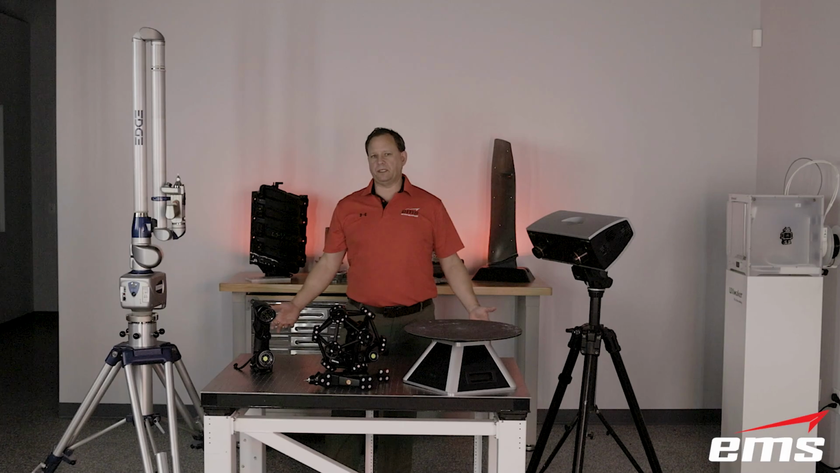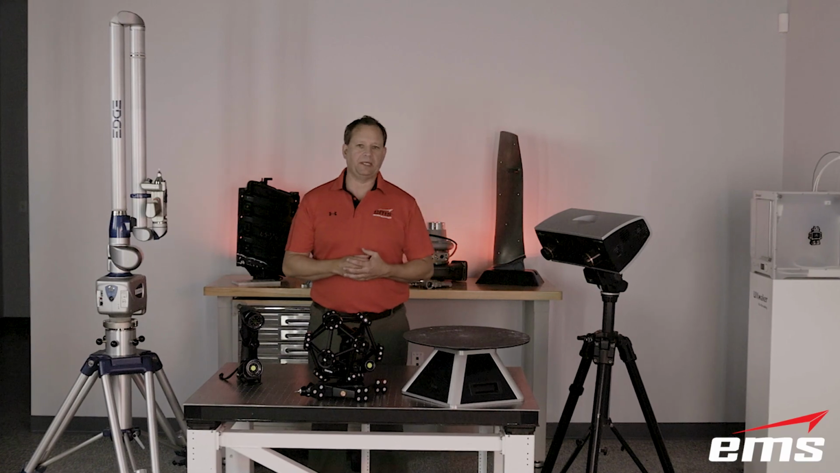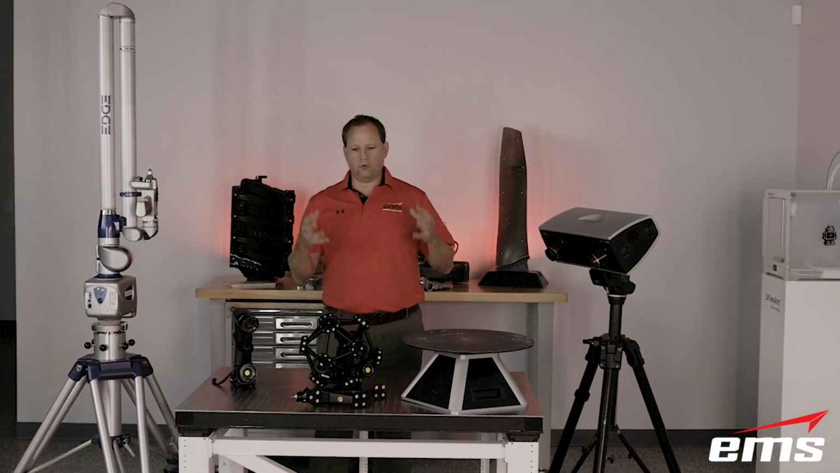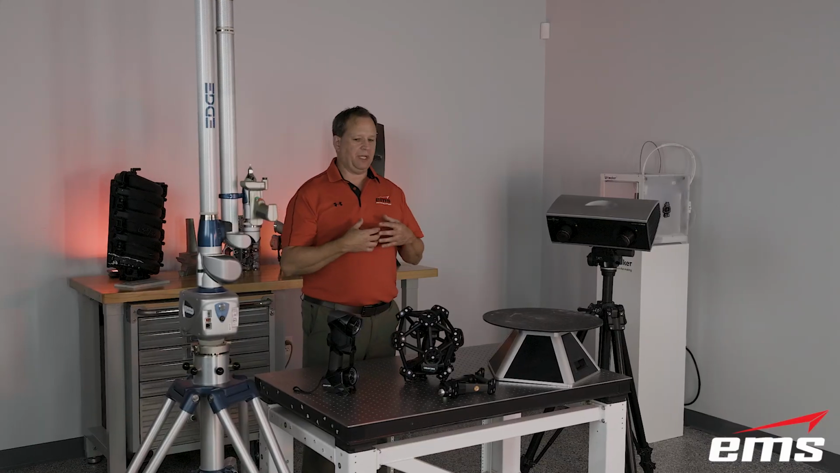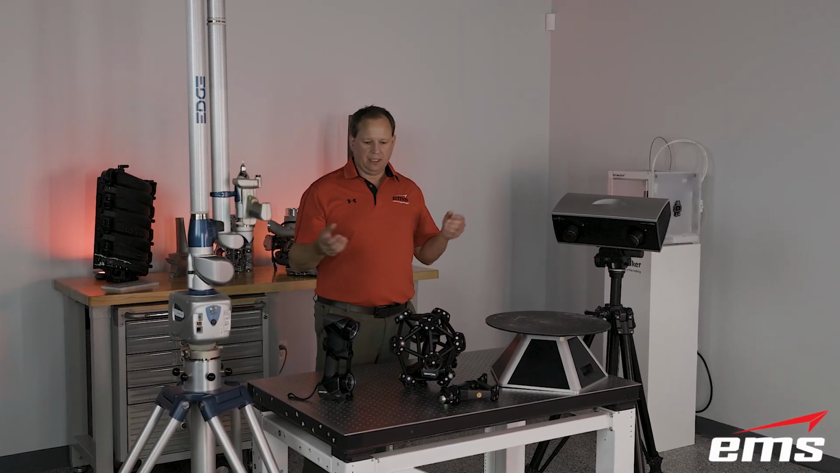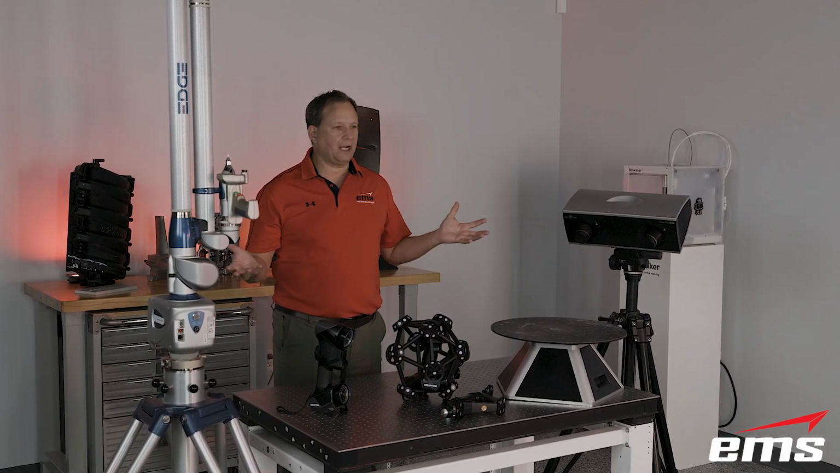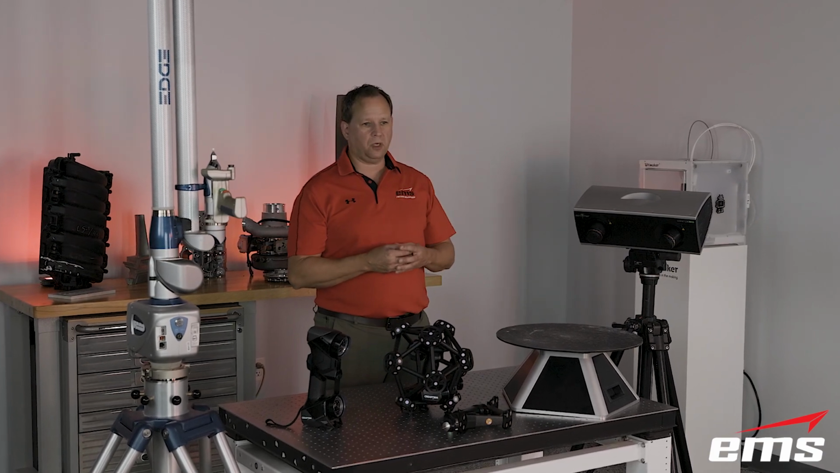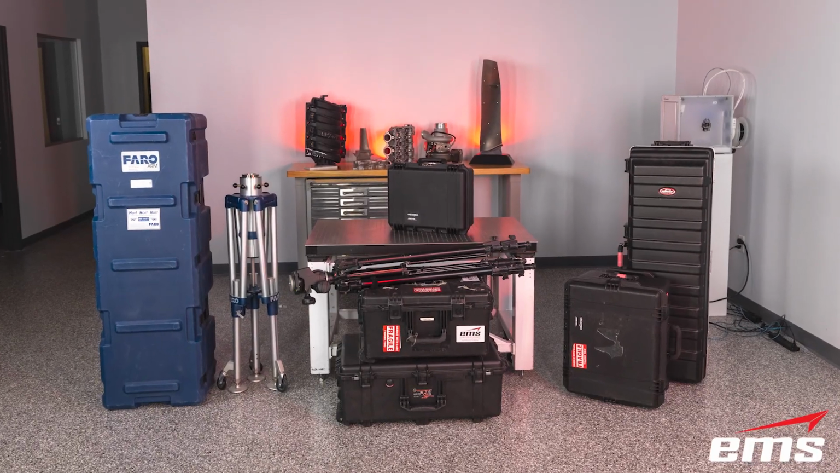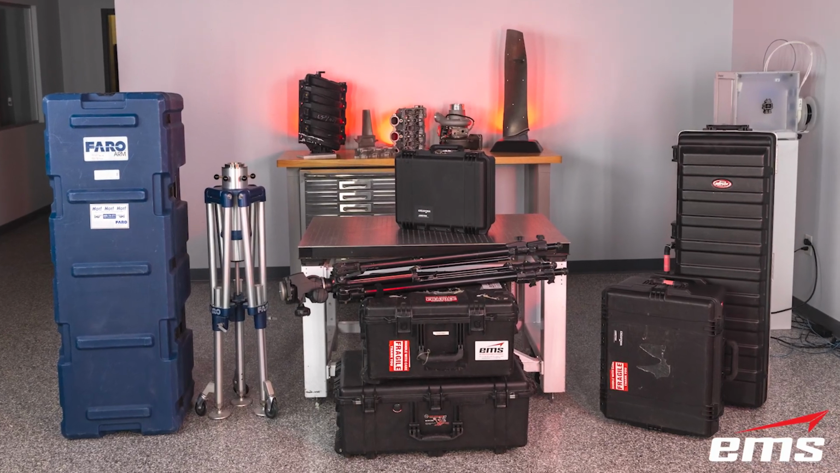All right, how about portability? Now, portability is important to some people, and other people it's not really a big deal. So if you do all your scanning or inspection in a lab, and your equipment never leaves that lab, it probably doesn't matter which one you pick here, because they're not going anywhere, right? Now, if you often take your stuff out on the shop floor, that starts to become a factor. And then certainly if you travel with your equipment, that's going to be the biggest factor, okay?